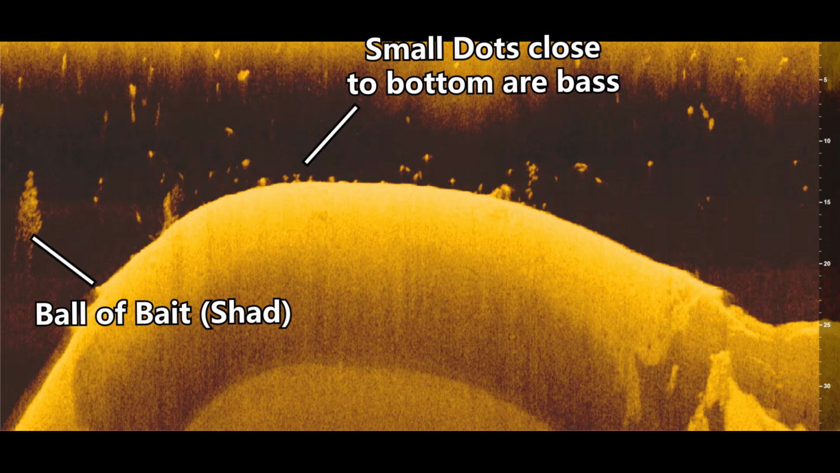Okay, so here's an image from my Humminbird Onyx unit that I captured a while back of a school of bass on top of a ledge. They're sitting close to the bottom. And all these little dots here are fish, and you can tell that they're fish because, again, you can see the separation between the bottom and the little dots. That's going to let you know they're fish, and you'll know that they're bass because they're spread out horizontally across the ledge, and there's no more than maybe 2 or 3 dots stacked on top of each other. And normally when you get 15 or 20 dots stacked up on top of each other, those are going to be white bass or crappie or some other type of fish.